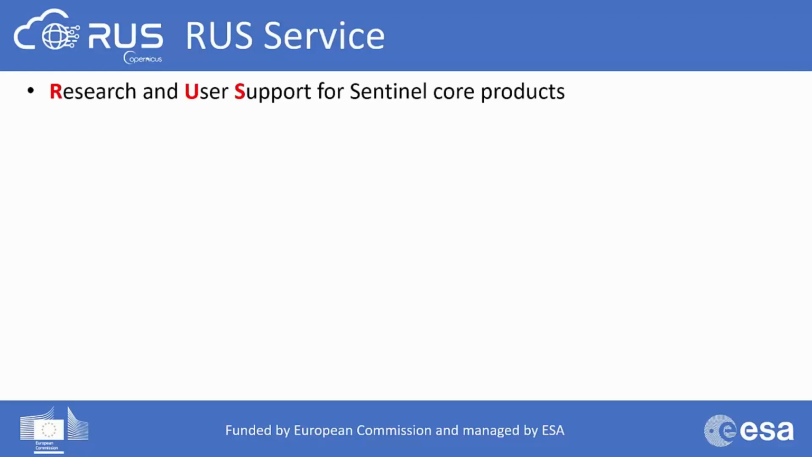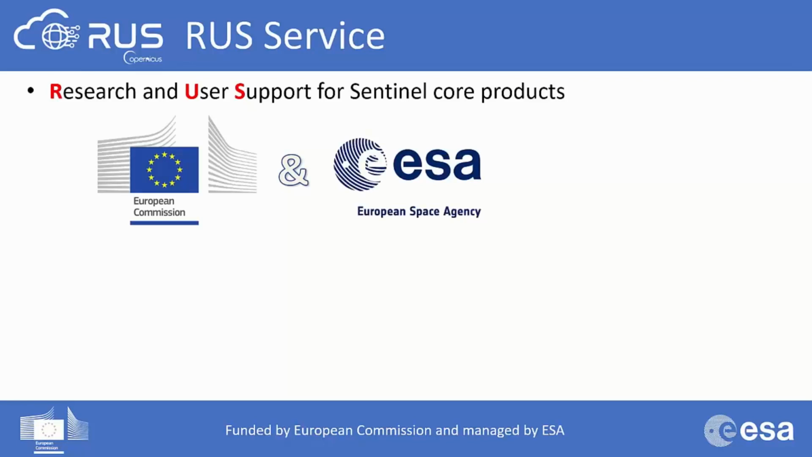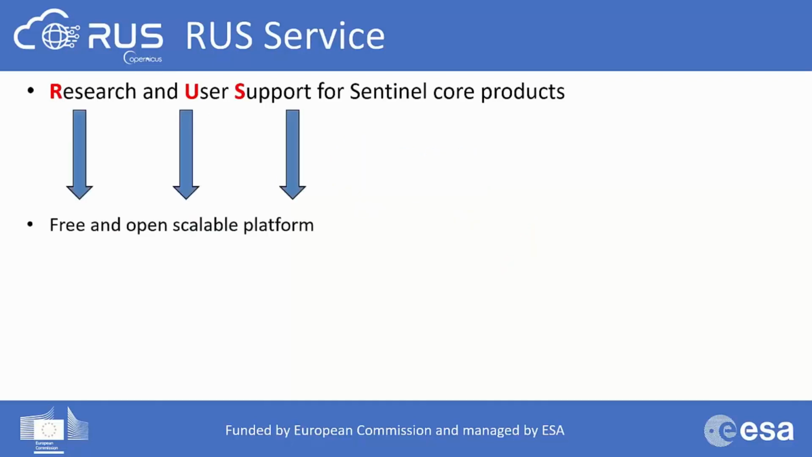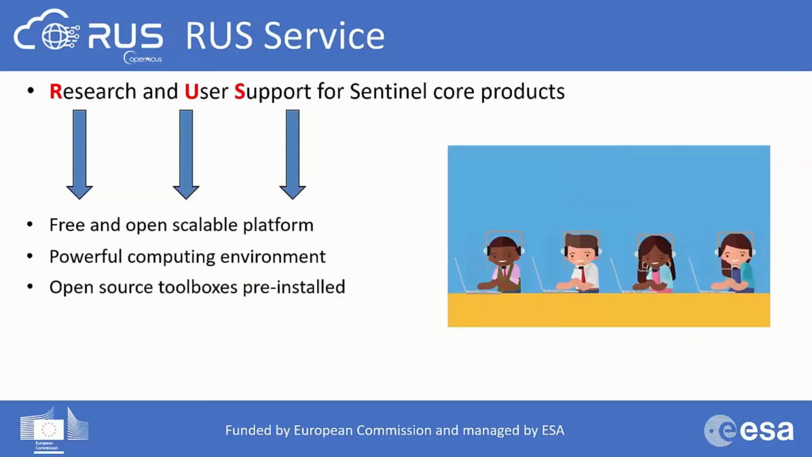Now let's continue to some information about the RUS service. RUS stands for Research and User Support for Sentinel Core Products. It is an initiative funded by the European Commission and managed by ESA, with the objective to promote the uptake of Copernicus Sentinel data and support research and development activities. The service provides a free and open scalable platform in a powerful computing environment, hosting a suite of open source toolboxes pre-installed on virtual machines, which allow you to handle and process the data derived from the Sentinel satellites.